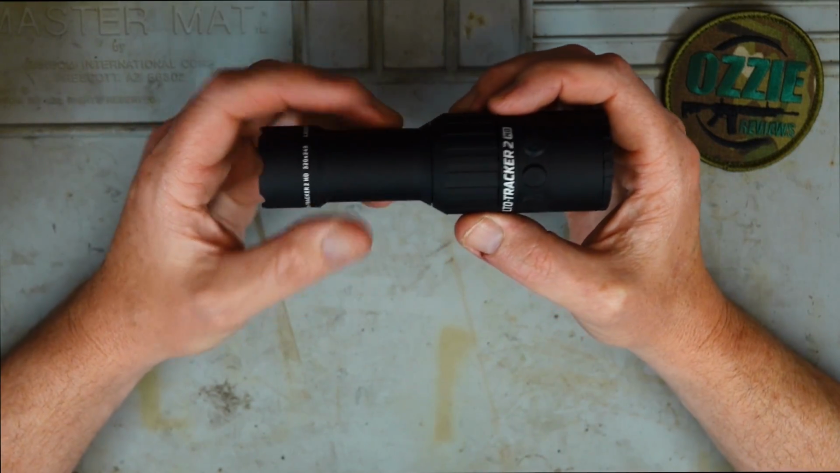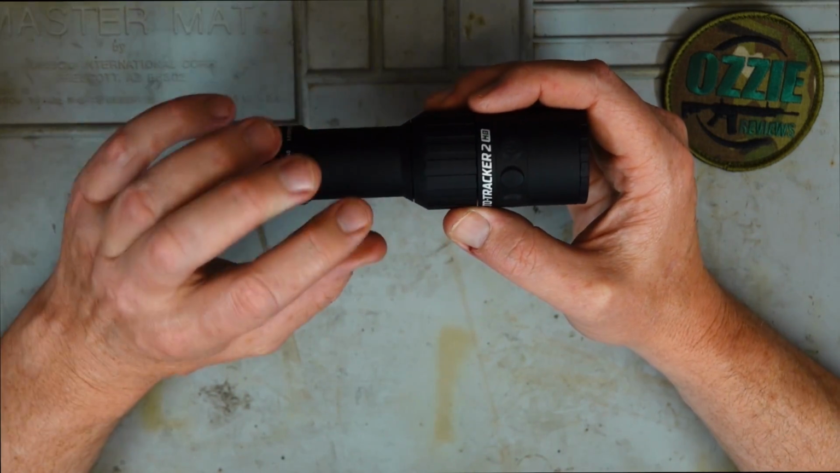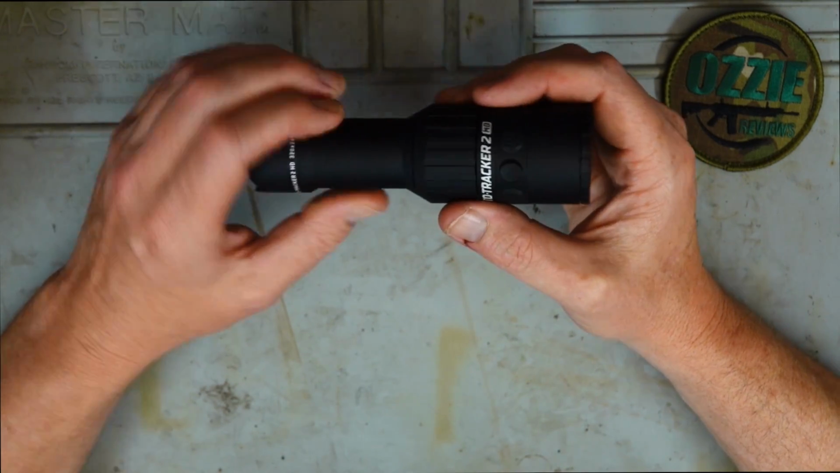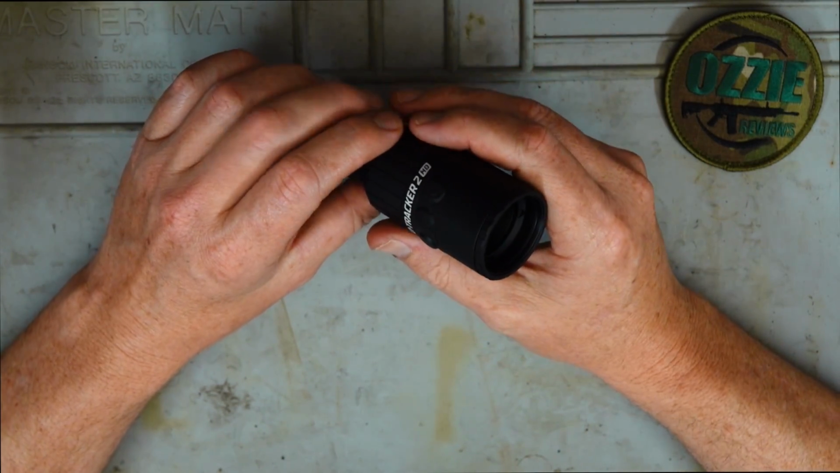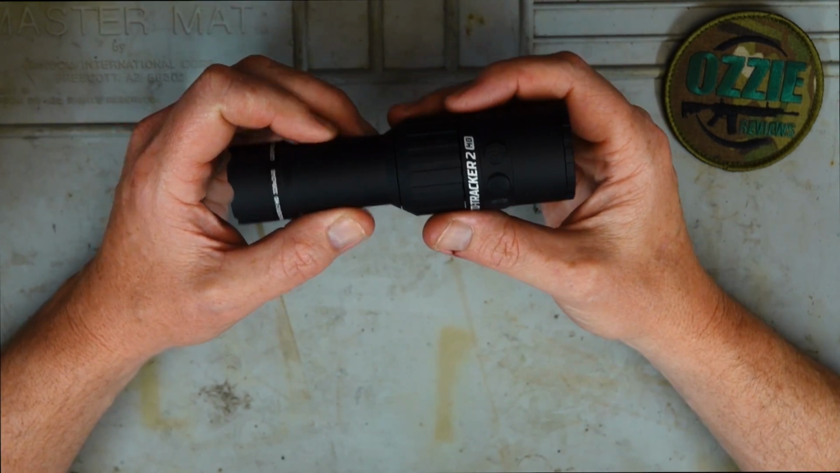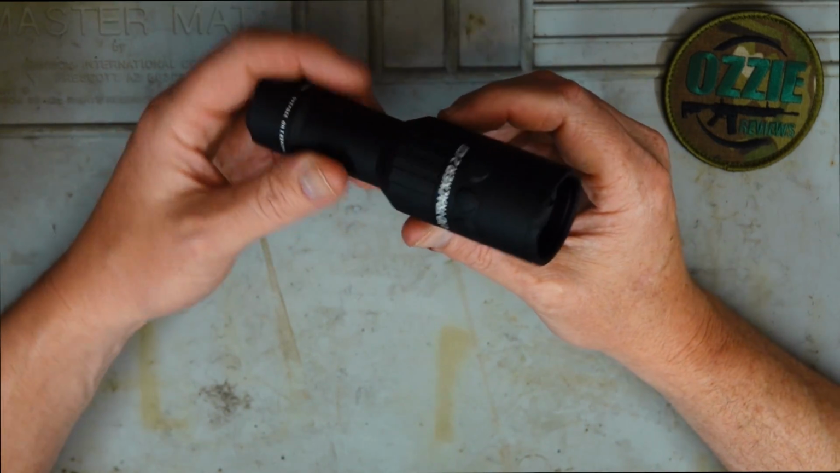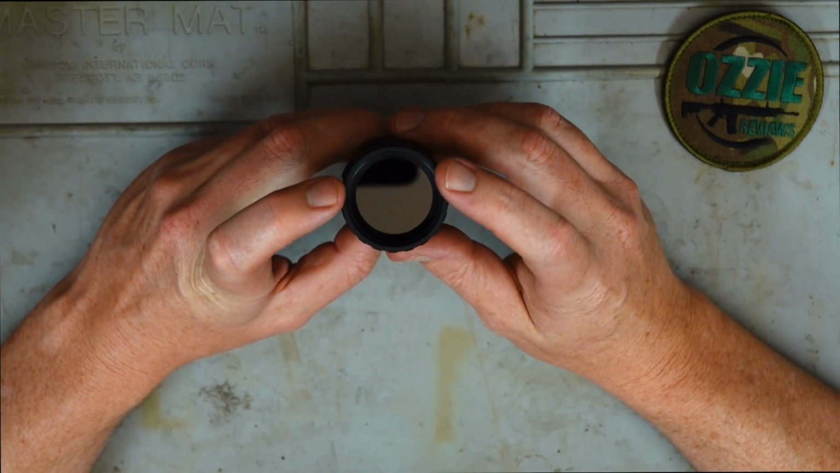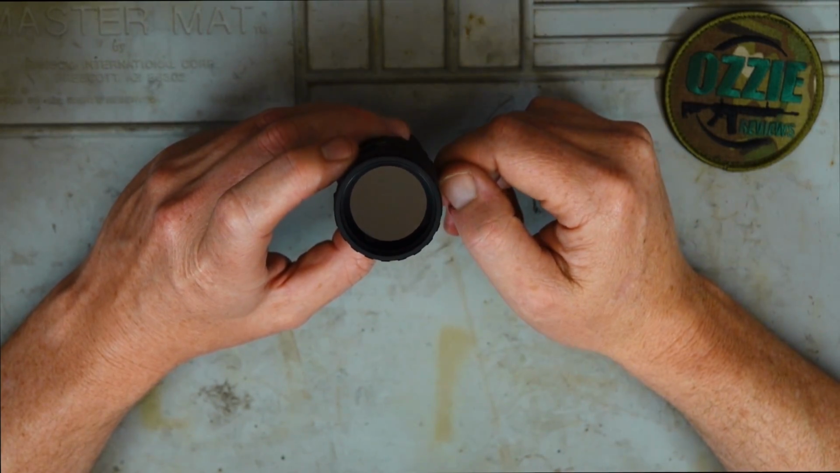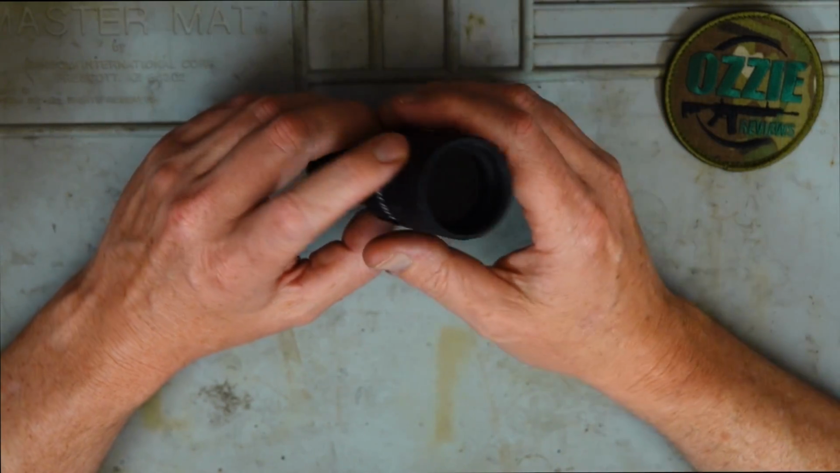So looking at it a bit closer, guys, it's very compact. It's only 5.6 inches in length, or 140 millimeters. The tube on it is 30 millimeters. Now it weighs only 7 ounces or 200 grams. We've got a bit of an increase in the actual capability of the thermal sensor in this one. It's 320 by 240, where the original LTO Tracker was 206 by 156. The display resolution on this is 390 by 390. You've got a 1.2 inch wide display, or about 30 millimeters. It's covered with Gorilla Glass, so it's supposed to be fairly tough and obviously scratch resistant.